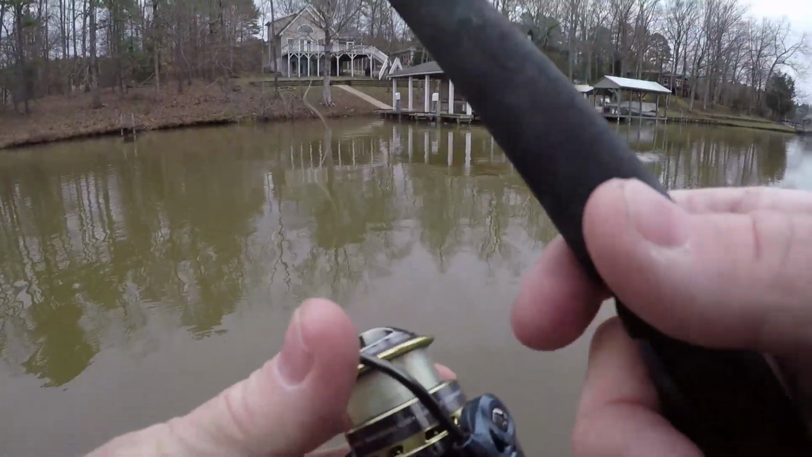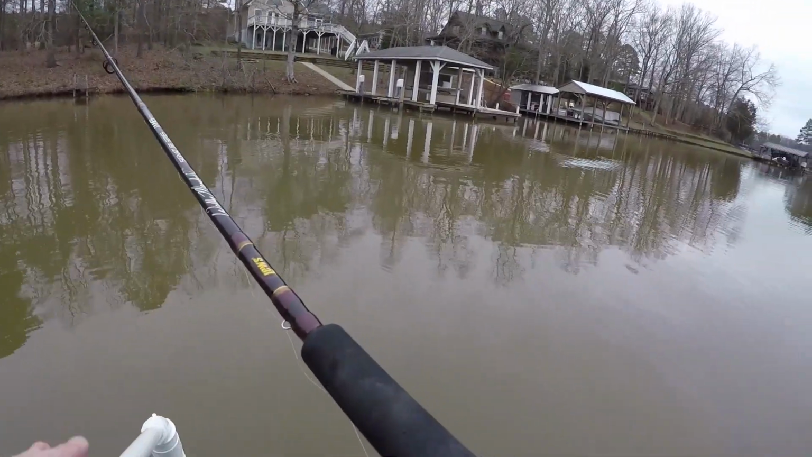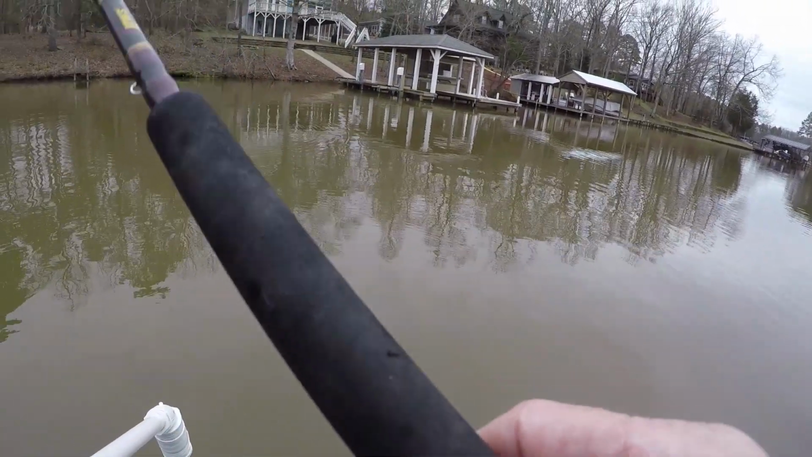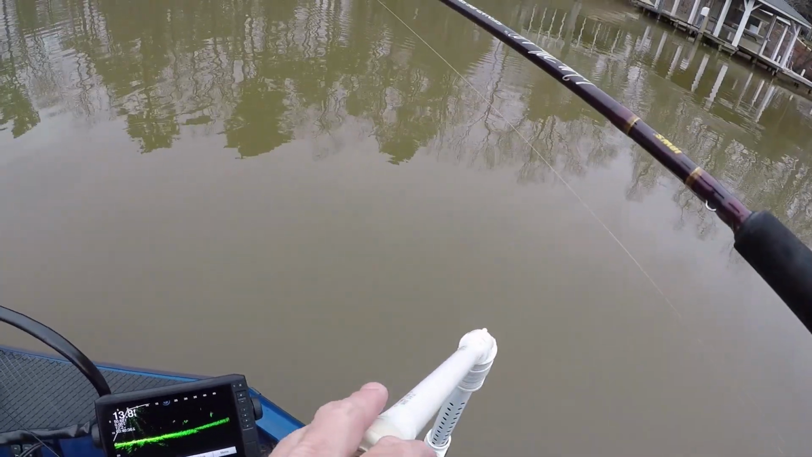Here's the how-to part, guys. People ask me about that. Sometimes I forget to do it. I'm sorry. Now, my bait's down to him. Now I'm going to start reeling it. I can see it coming toward him. See, I can see it coming toward him there. My bait's above him right there now.